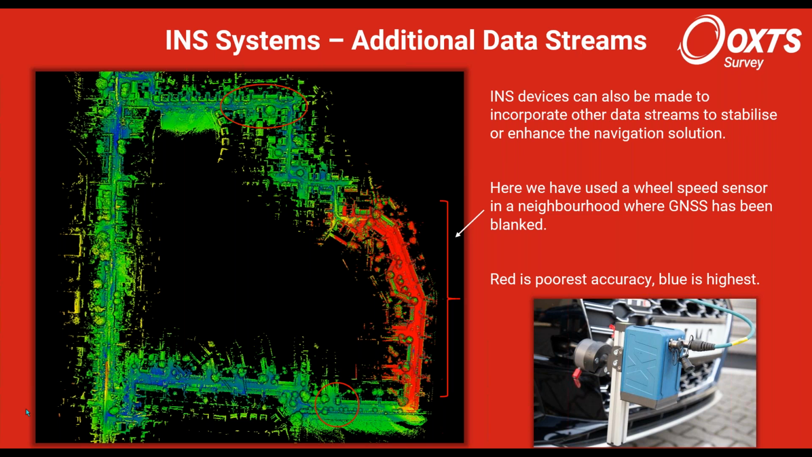But here we've got an example of wheel speed. So a wheel speed sensor has been attached to a car and it's been driven around this neighborhood. What you're seeing on the left here is a neighborhood where we've driven clockwise around here, and where you can see a lot of red, the GNSS has been deliberately turned off. So there's no satellite signals.